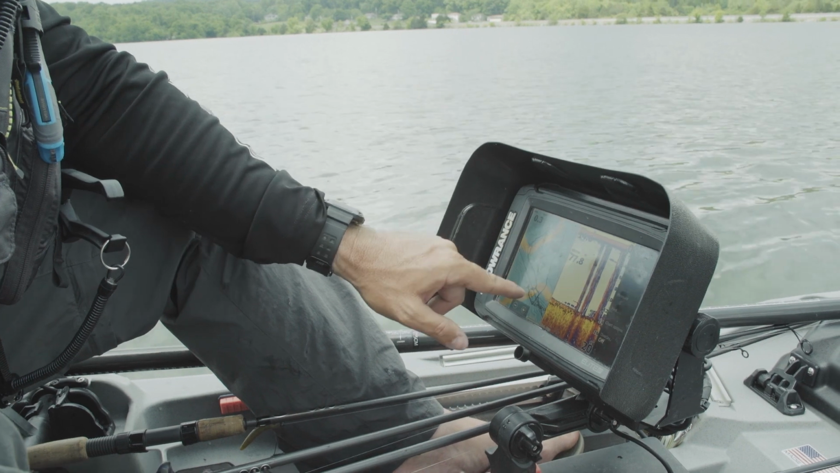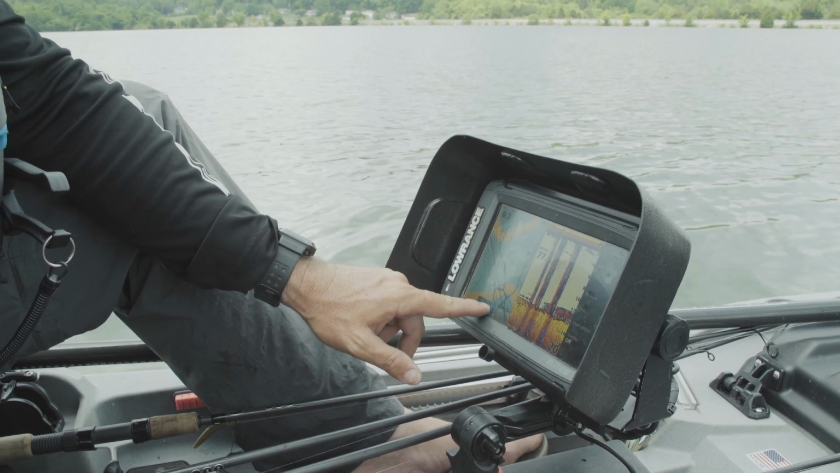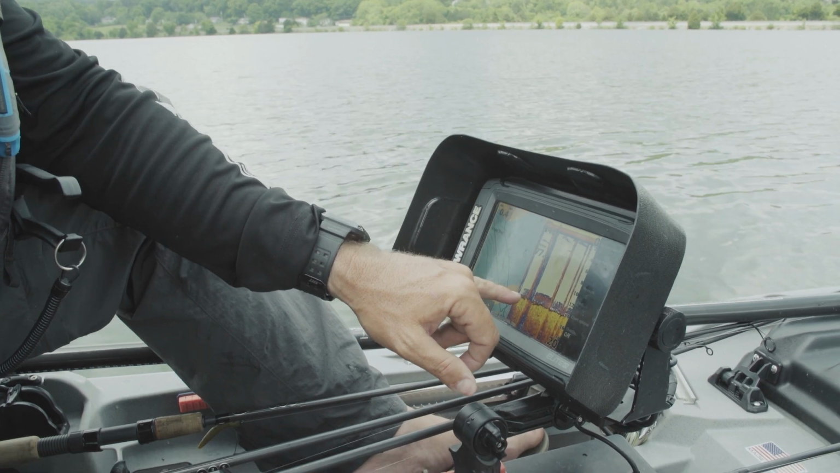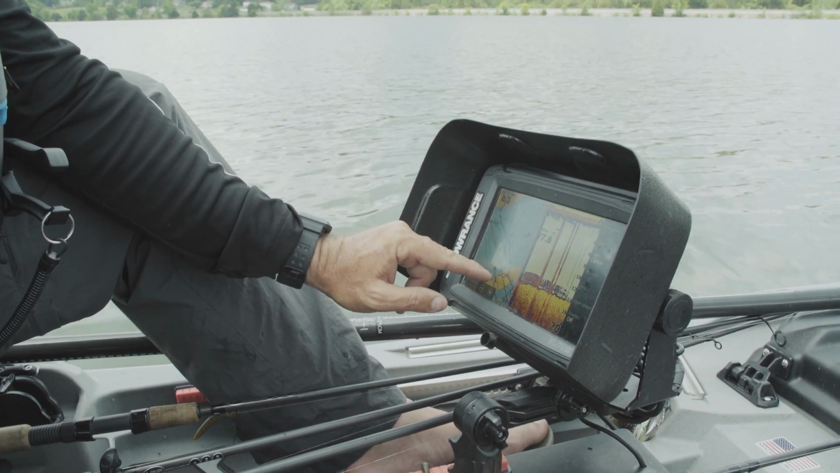So these two creek channels came together, and I knew with this little ditch between them that there was a good possibility there'd be fish there. So I've been, well, this is from me spinning the boat, but I've been marking good fish there. And so what I did is I made a drift across the corner of that piece of submerged bridge.